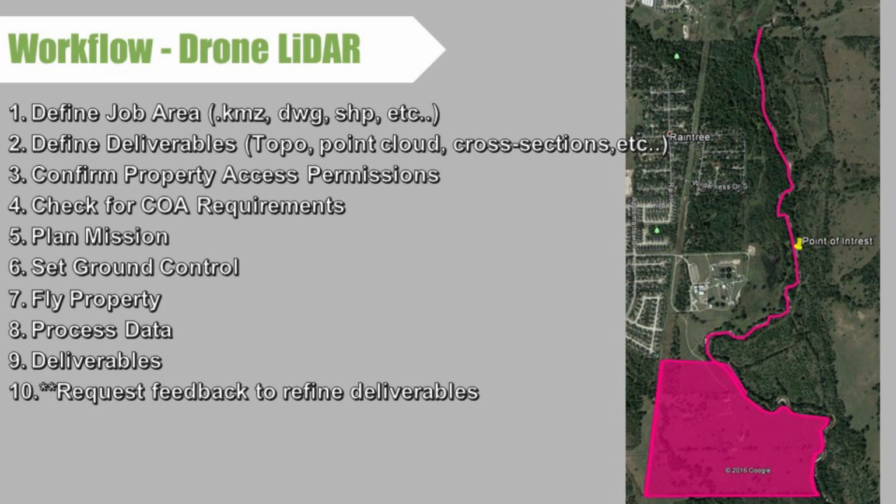Workflow. How do we get from what you need to actually getting your deliverable? We start by defining the job area. We often do this using, say, a KMZ off of Google that basically lines out the area in which you need flown or need data from.